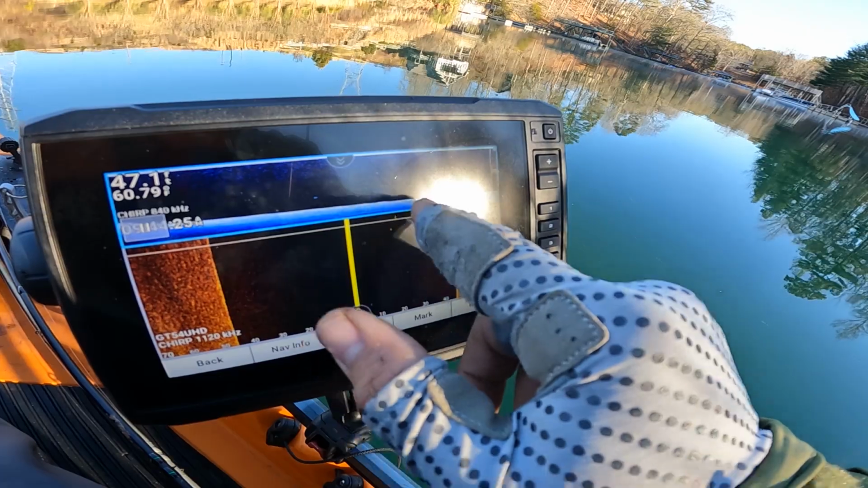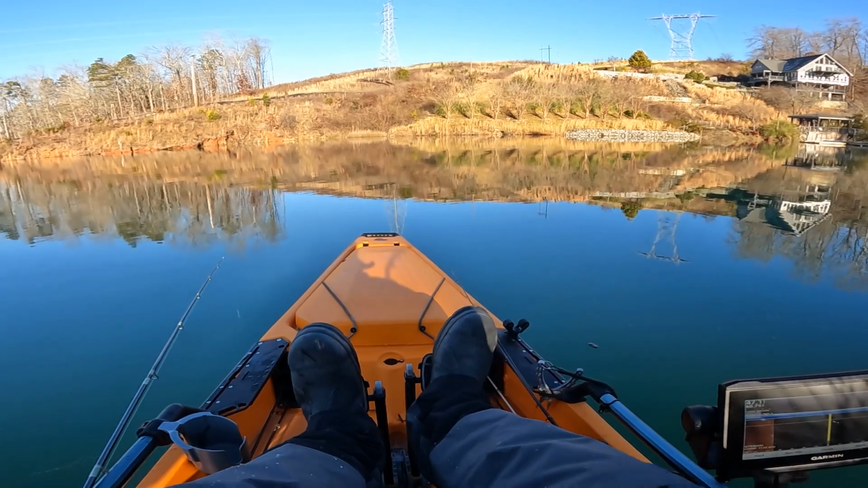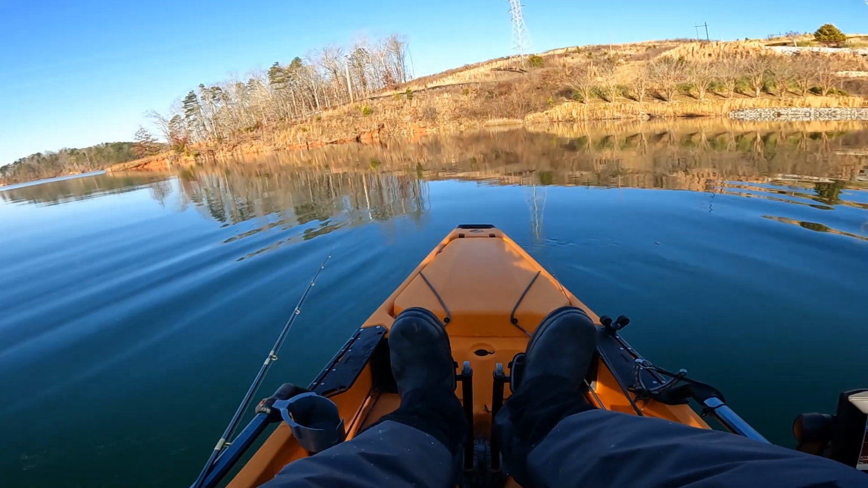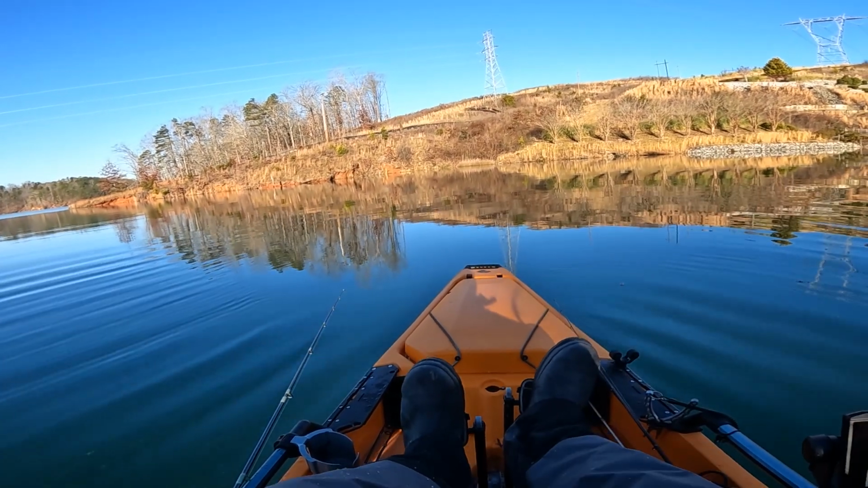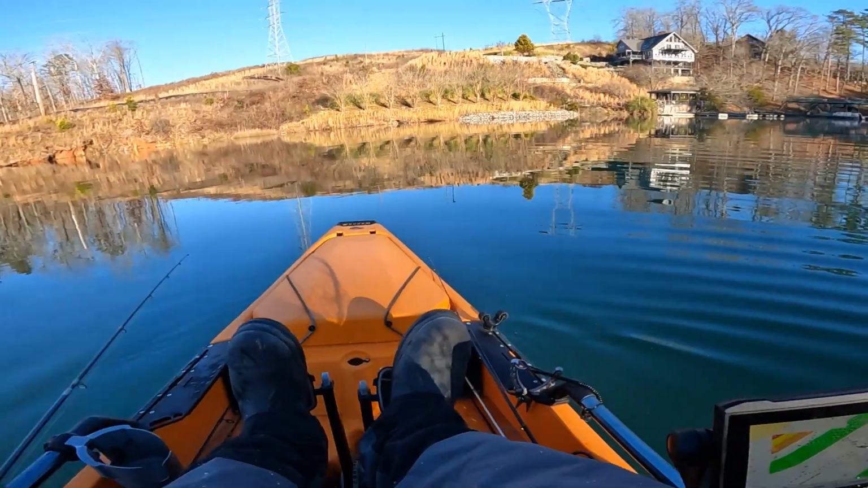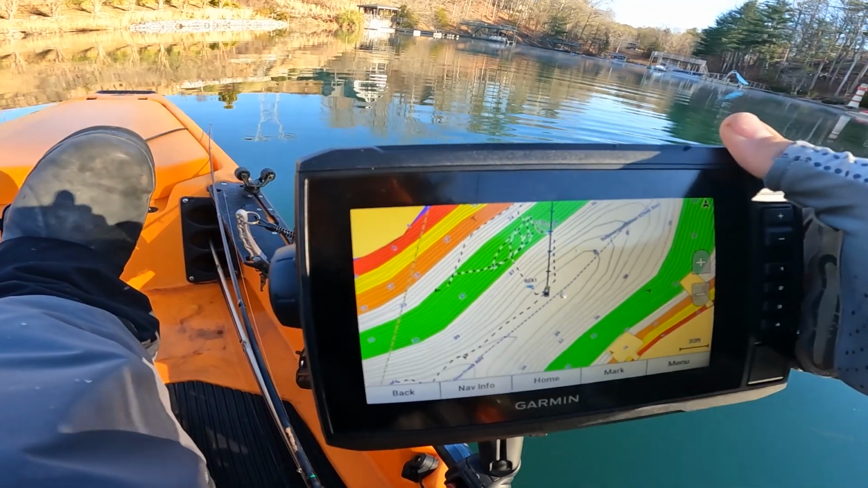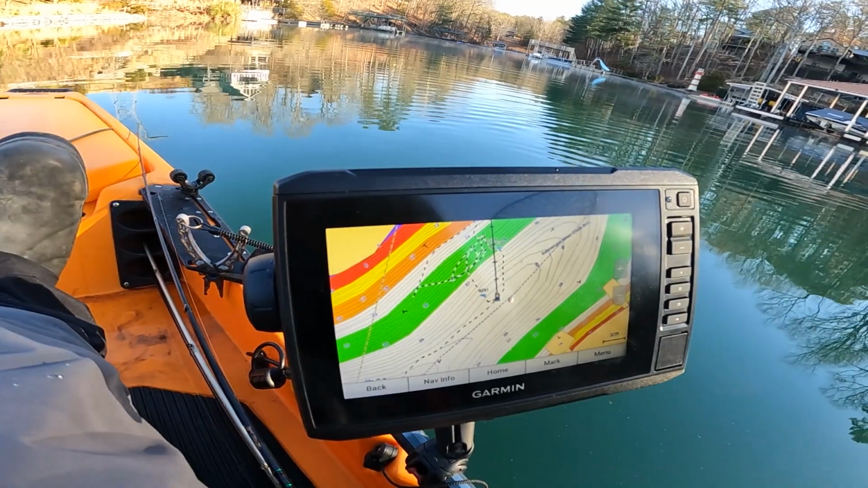See, we got some suspended too, right above that bait ball. Back to our map here. You can see, I got my mark and I got my orientation, so just using that to know where to throw at.